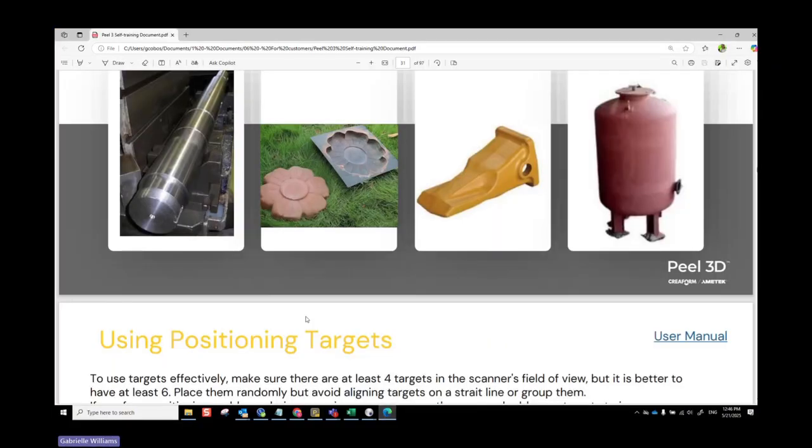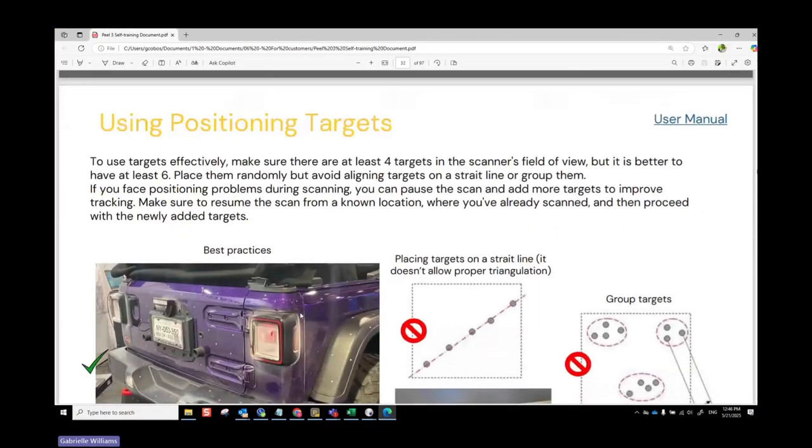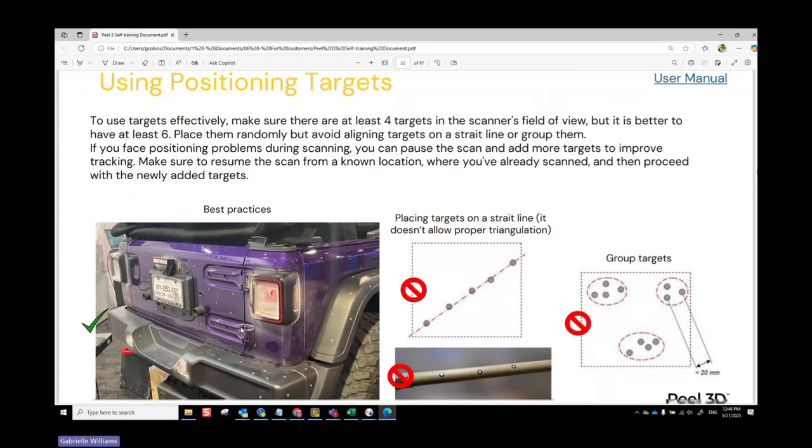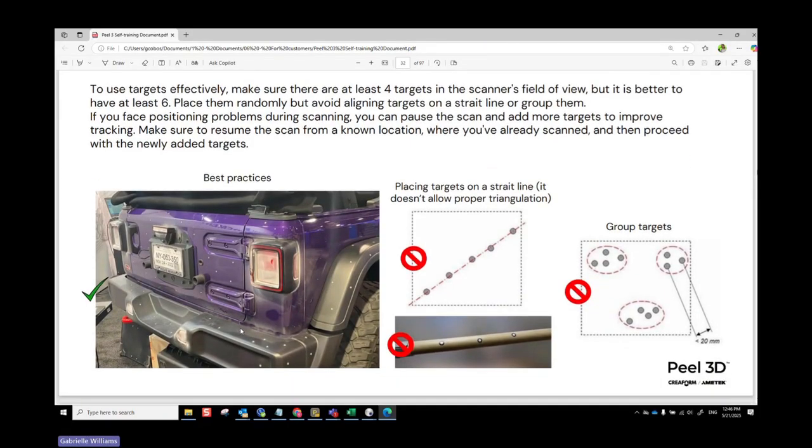Okay, so let's jump back here. So, using positioning targets. Keep in mind that when you are putting positioning targets down, it's kind of like a constellation of stars. When you look up at the sky, you see the Big Dipper, and you know that's the Big Dipper because of where those stars are relative to each other.